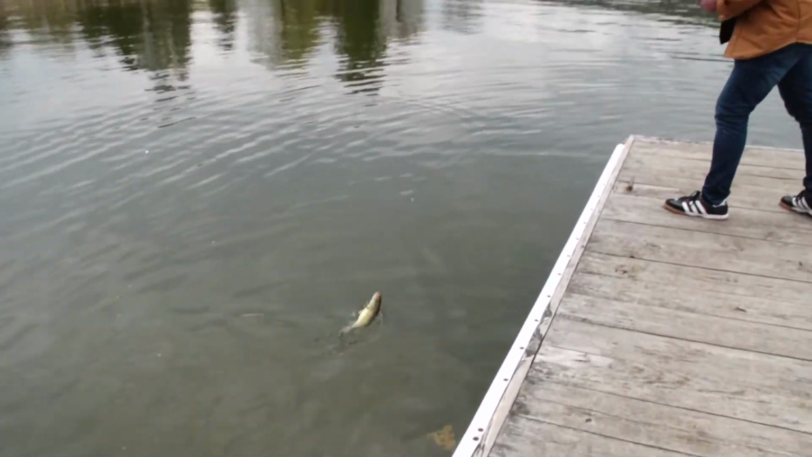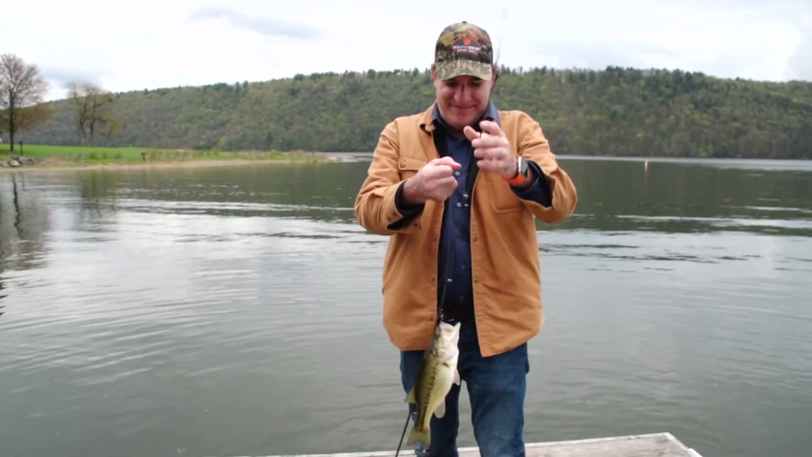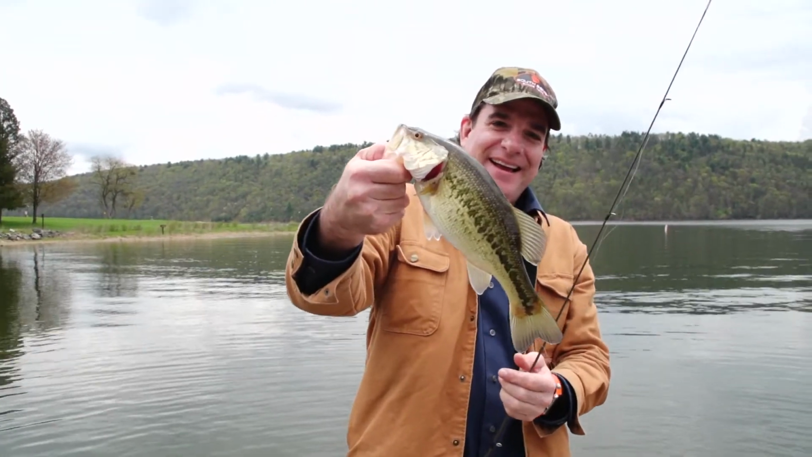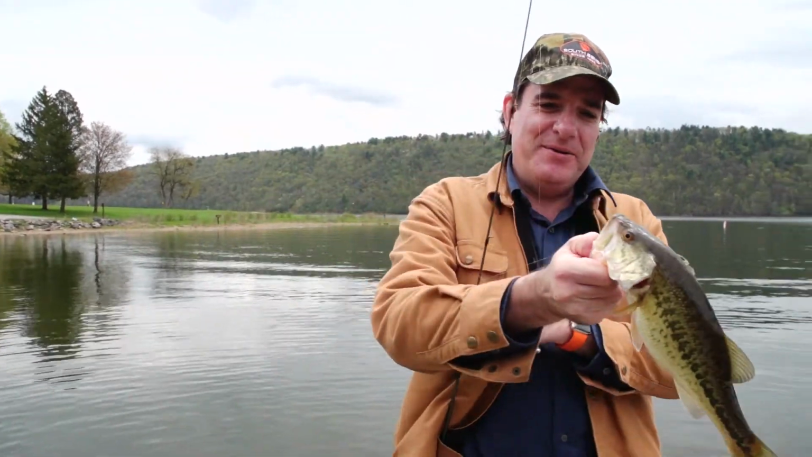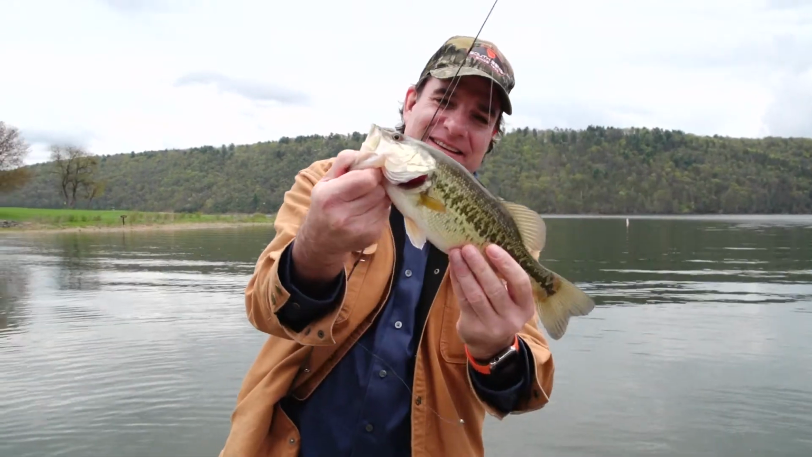Oh, yeah. Nice. Cross the eyes, too. Yeah, look at that, George. That's awesome. Very nice. Woo! So this is the cookie cutter bass, I think. There you go.